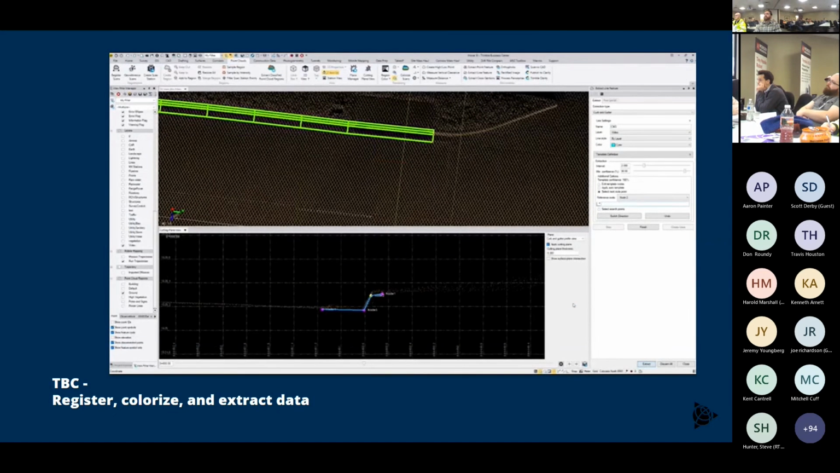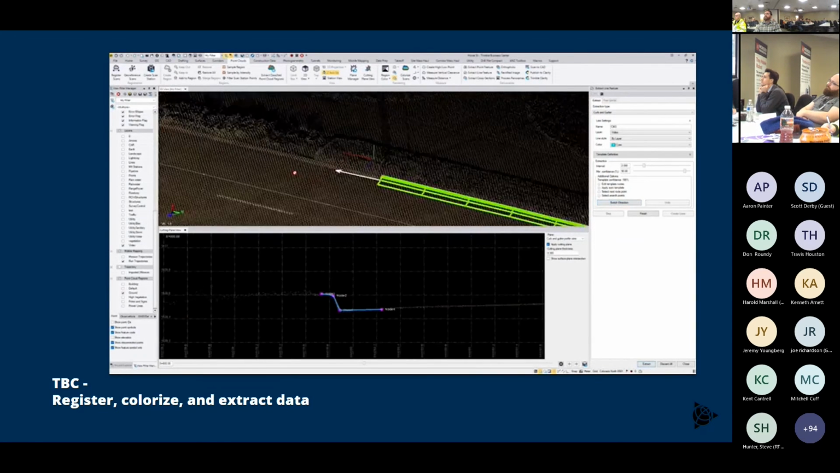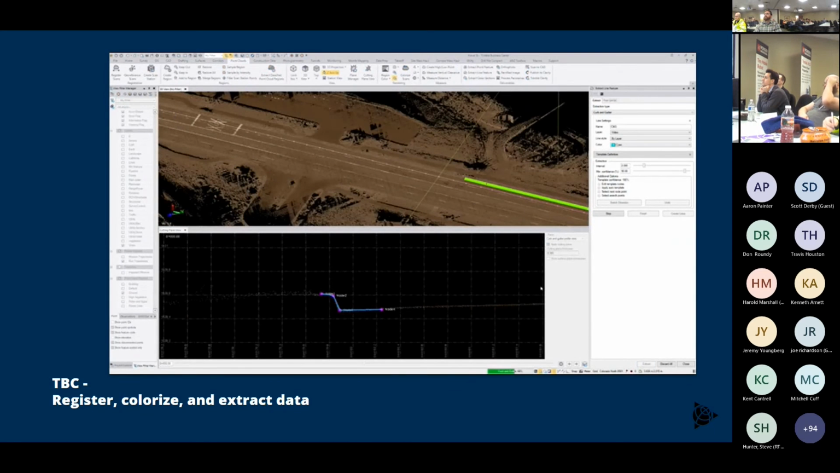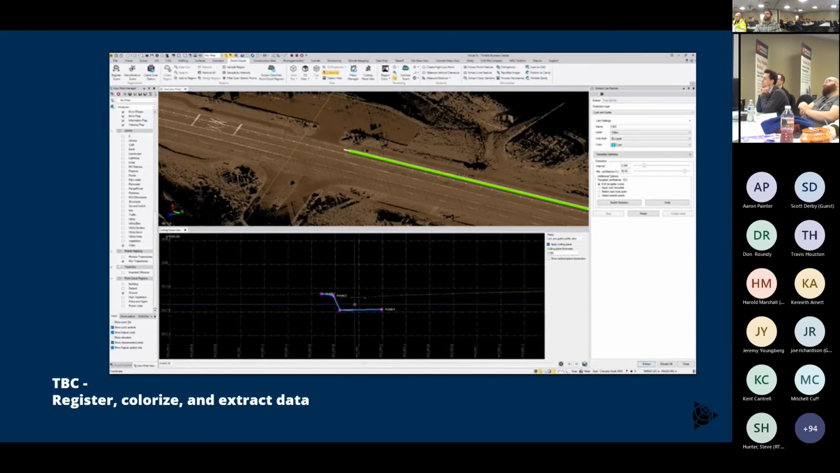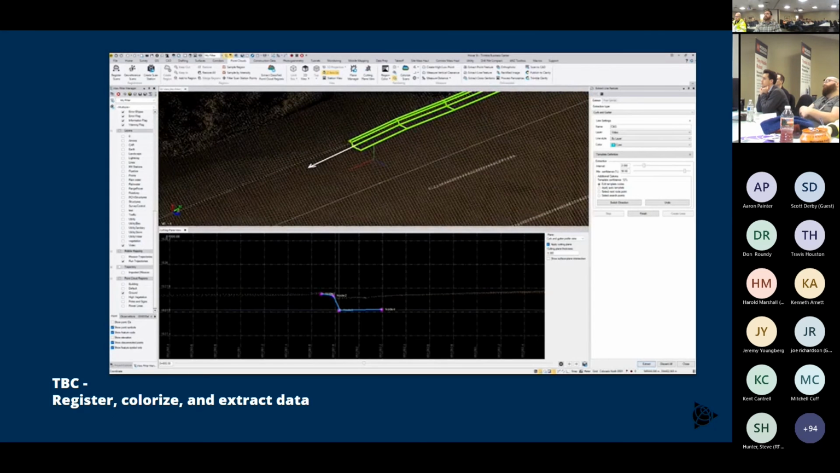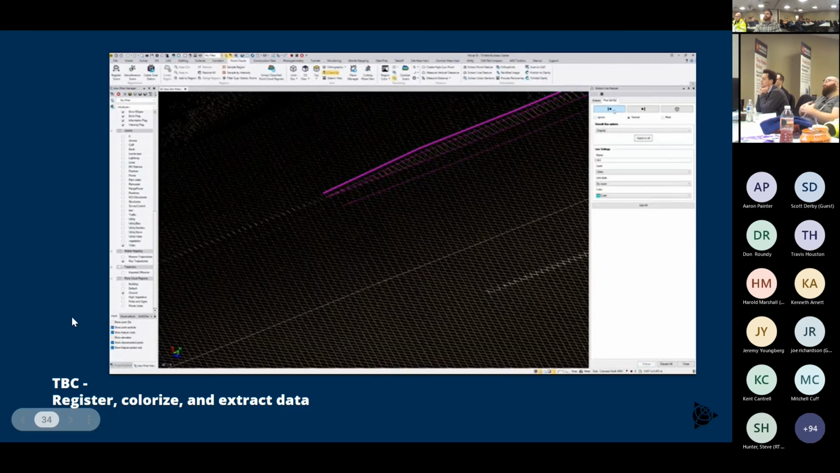You can see this data here is, I think, an MX9 that was actually turned down quite a bit. We could have had close to twice this density at 45 miles per hour, which was the speed on this project. But again, at those densities, it's a lot of extra points that we don't really need to define the shape of a curb or to find the road marks in the point cloud. I'll let this video play out for a few more seconds.